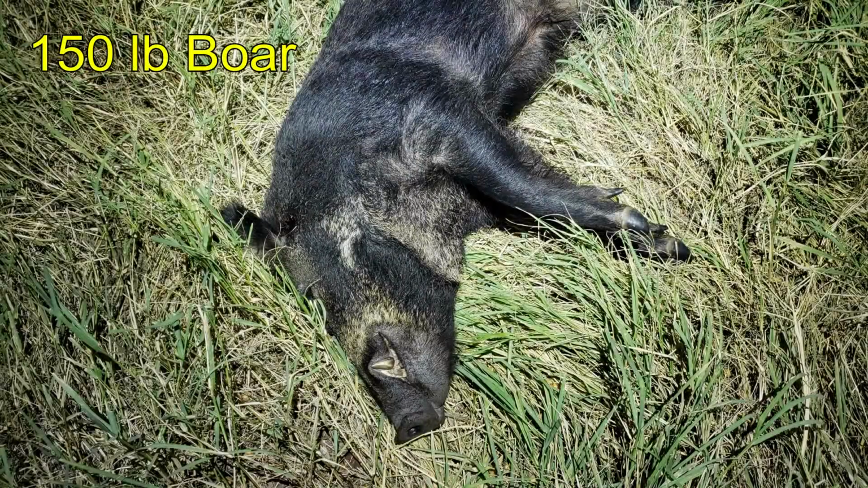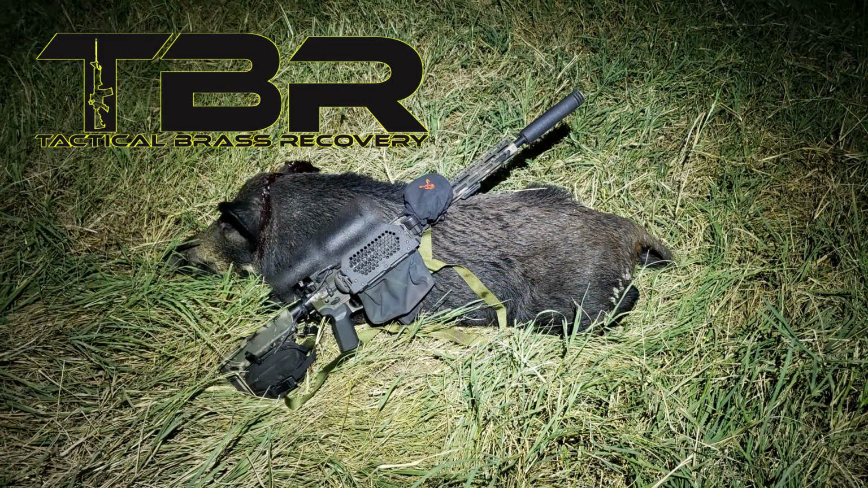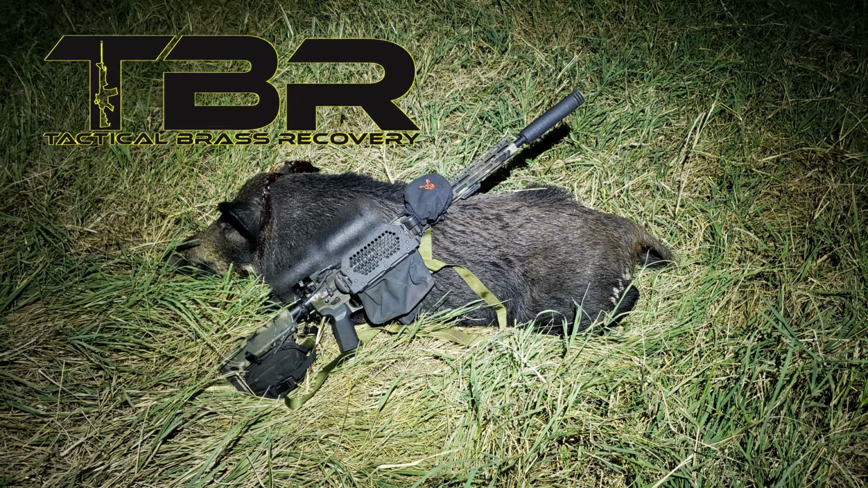He turned out to be a 150-pound boar with a nice set of cutters for a hog this size. Brass Catcher by Tactical Brass Recovery.